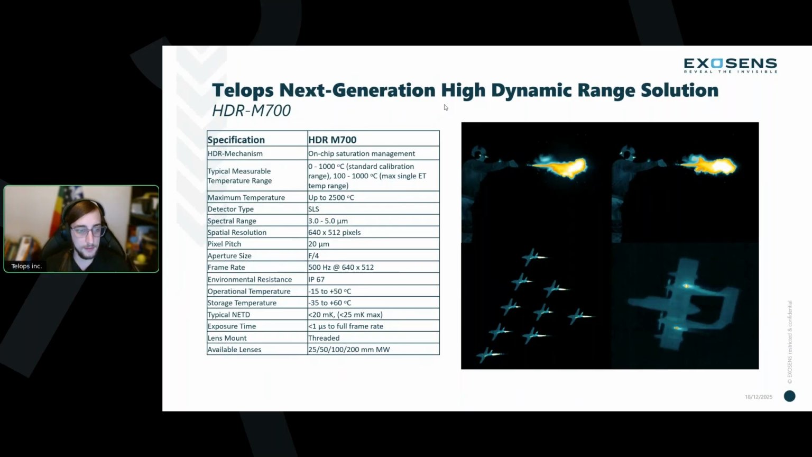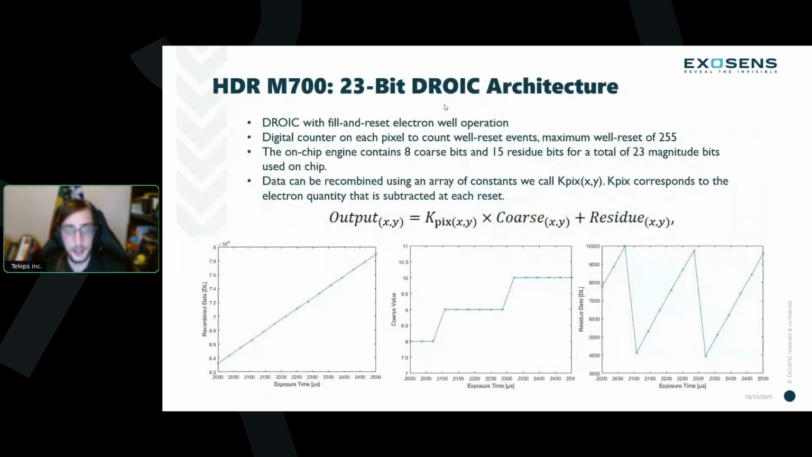However, other key specs here, so the NETD is still very low, under 20 millikelvin generally, and a maximum of under 25 millikelvin, which is very good. And the system can accept all of Telops threaded lenses there, the 25, the 50, the 100, or the 200 millimeter lenses in the midwave format are compatible with this system. So let's take a look at the operational concept.